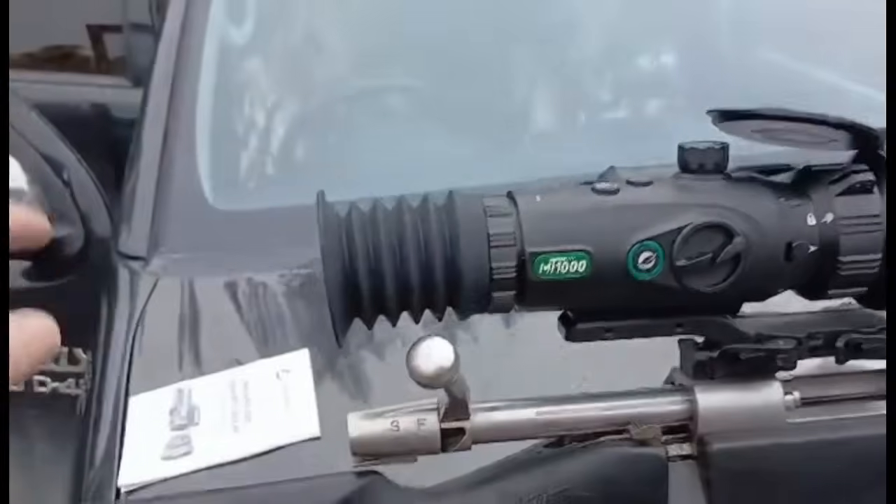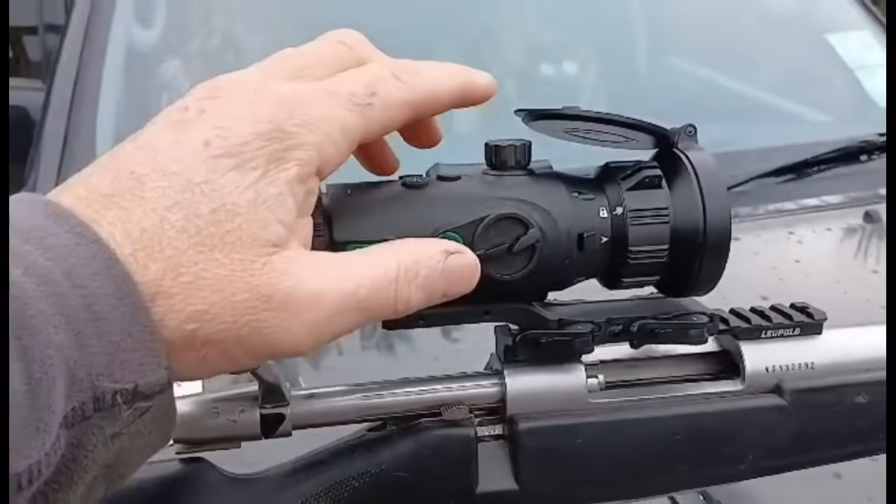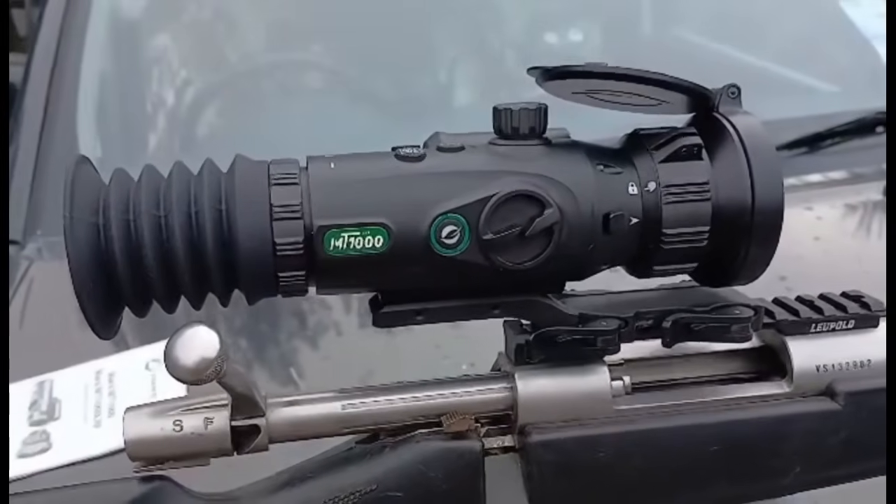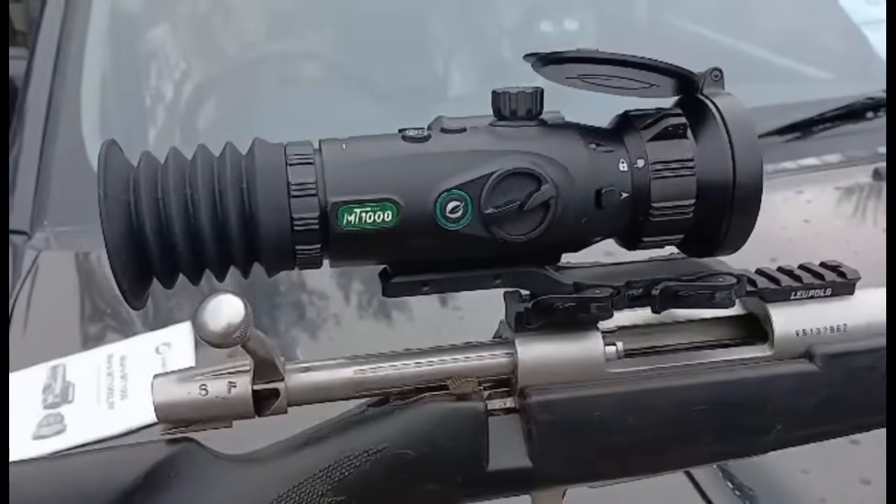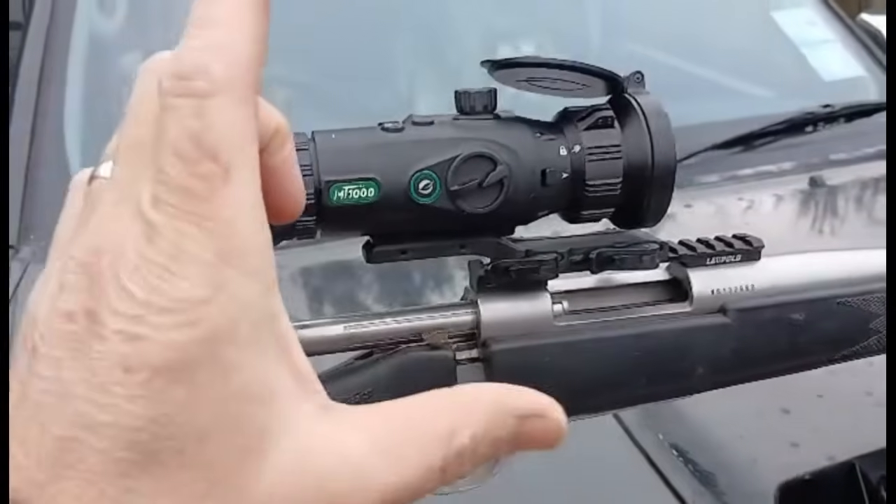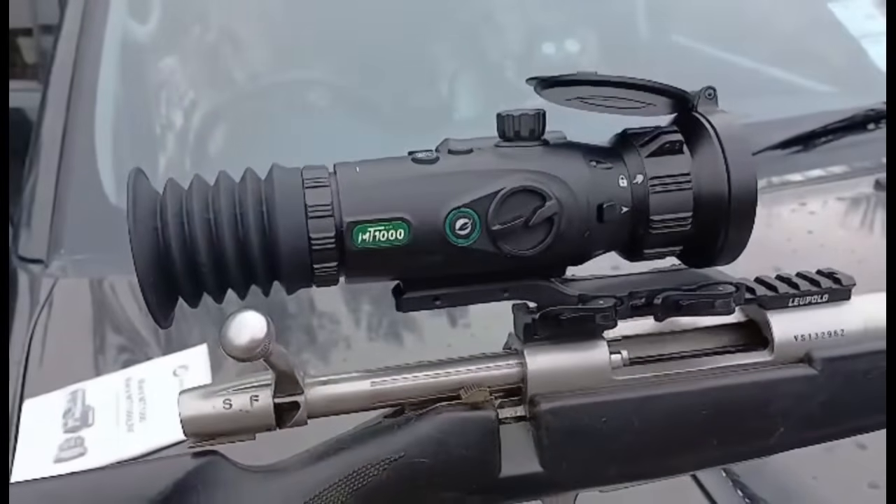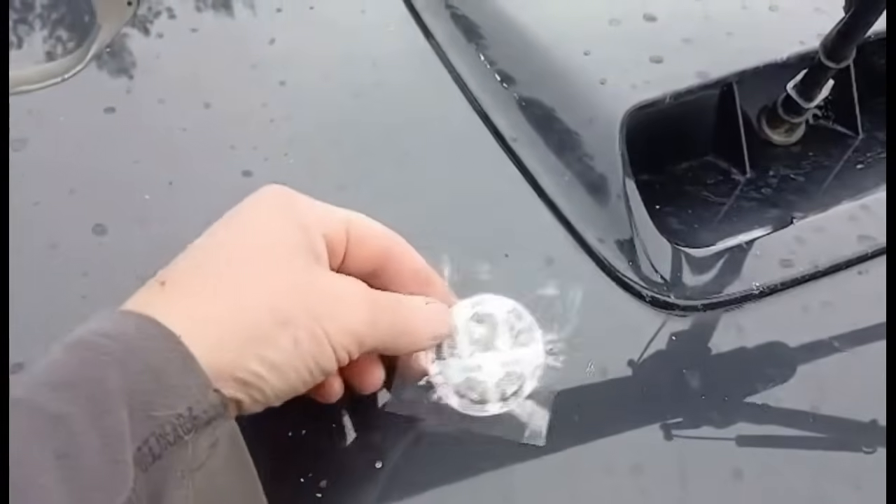This thing here, I've got the instruction book there, but it actually tells you what to do once you turn it on and you go through the menu. It sort of tells you on the screen what you got to do, so I didn't really look too hard in the instruction manual. It tells you what to do on the scope, and took my first shot. It was low and to the right, and adjusted it down to that. And the next one, you see the size of that.